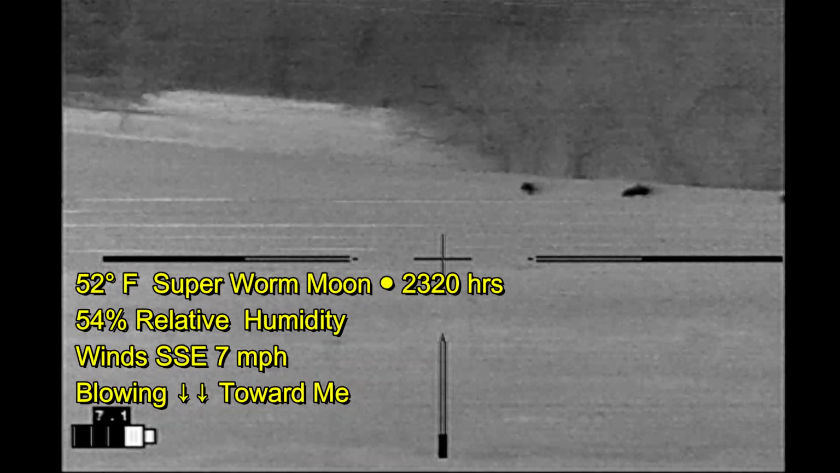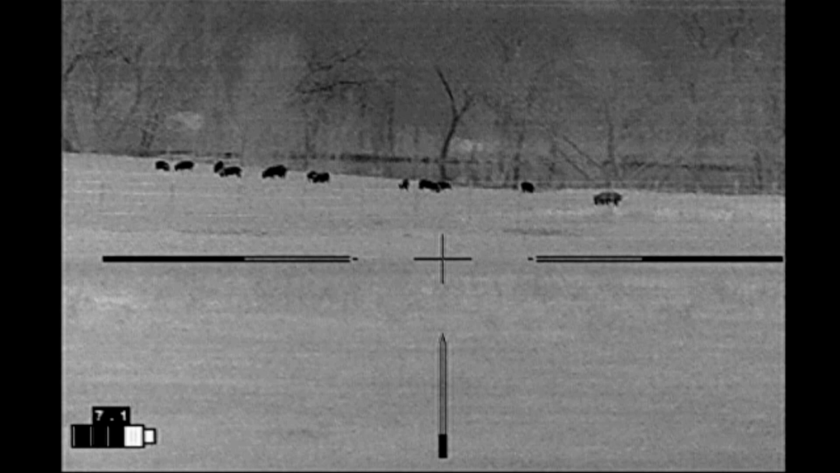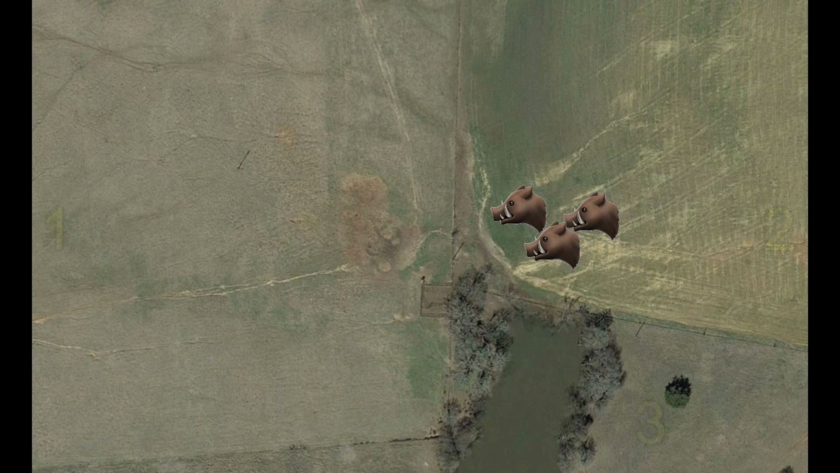This is a property that I've hunted several times in the past. I noticed right away that there are two larger hogs. One of them later turned out to be a boar, which I don't want to shoot. I want to concentrate on the sows, and there's one large sow in this group. These hogs are down in a low corner area where 3 fields join together. I can only hunt fields 1 and 2, and 3 is off limits.